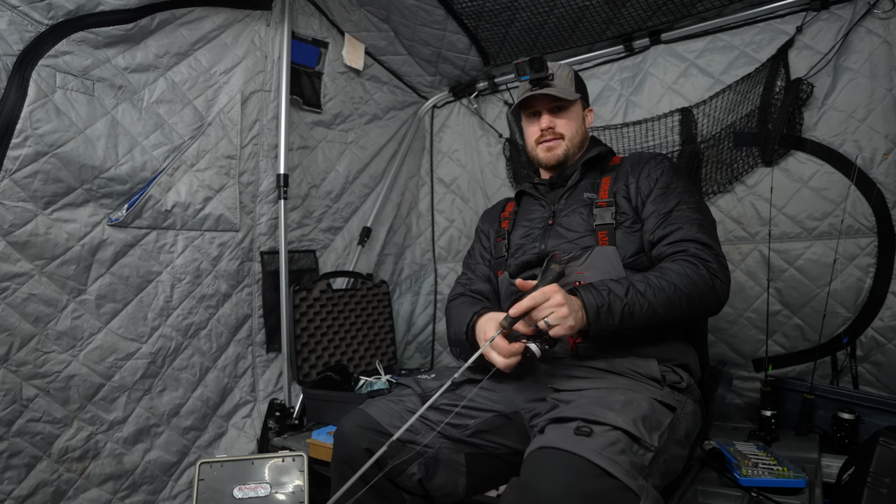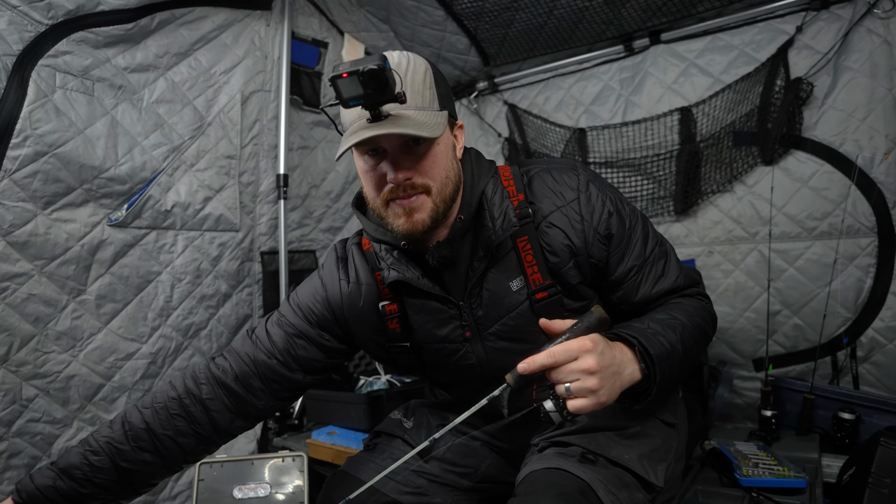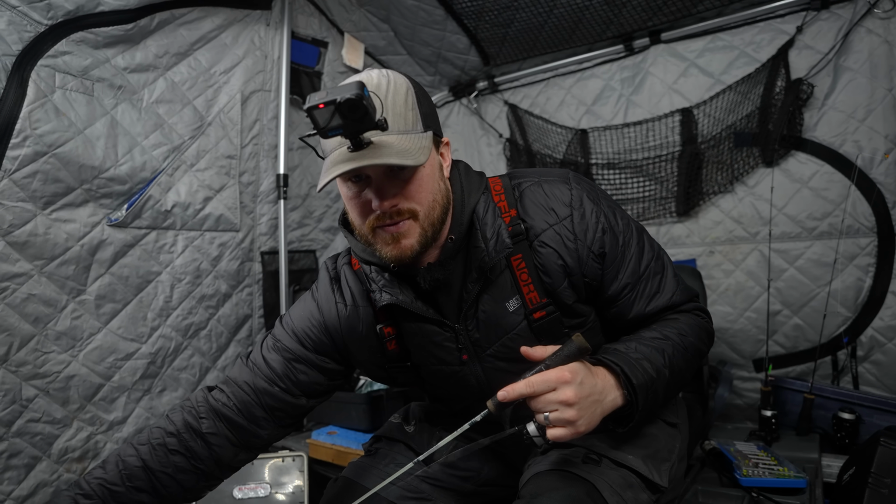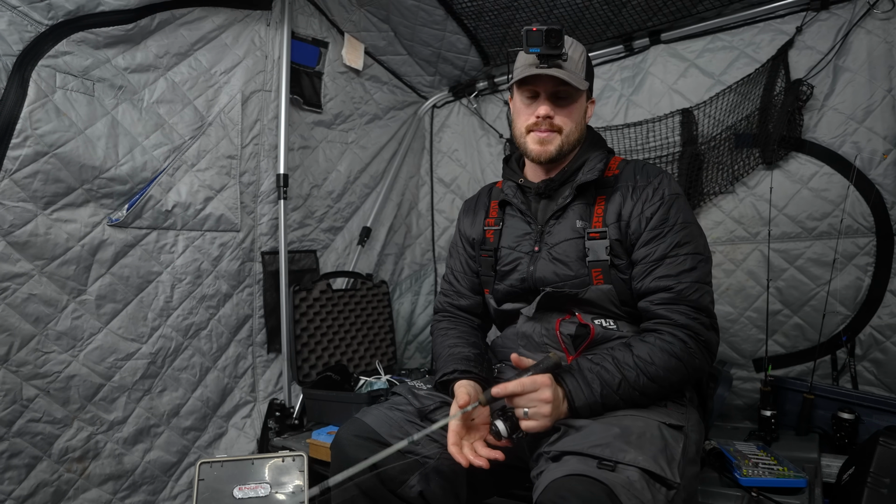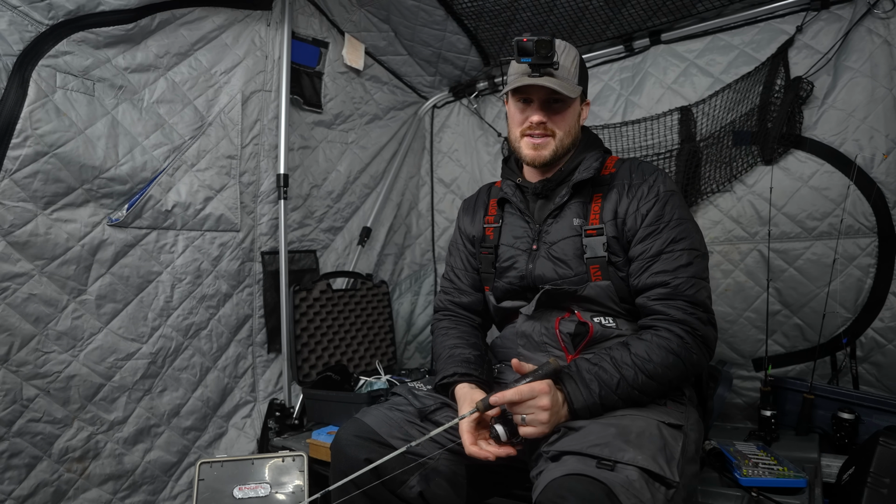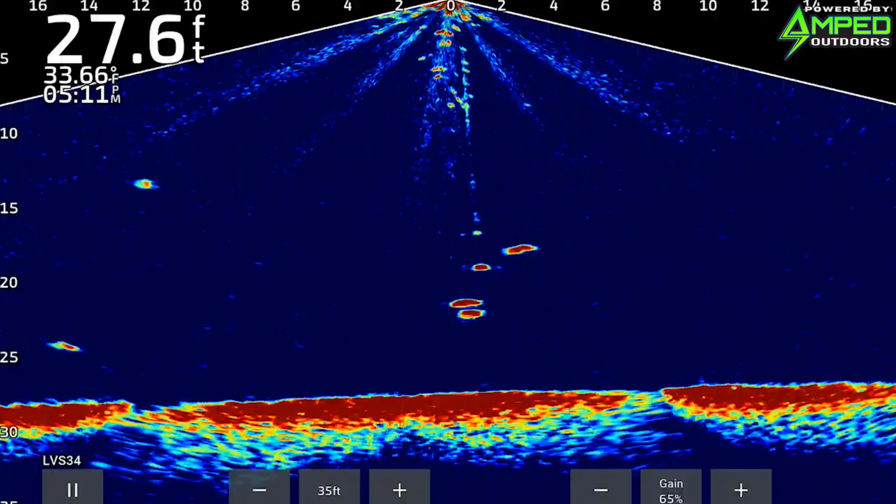I will say, obviously any basin crappie bite, there is risk for killing fish, whether it's barotrauma, whatever. This one I'm pretty safe. You can see it tops out in like 27 feet.